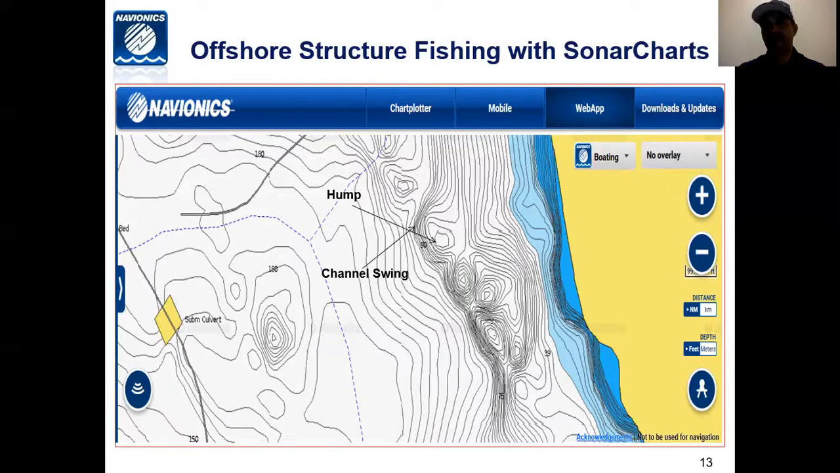A lot of times as I'm doing seminars, people don't know what these things look like. And so I'm trying to show you screenshots with some very detailed examples of what these features look like on the map so that you can go to your home lake and start to look at some of these things when you bring up your mapping software on whatever unit you're using.